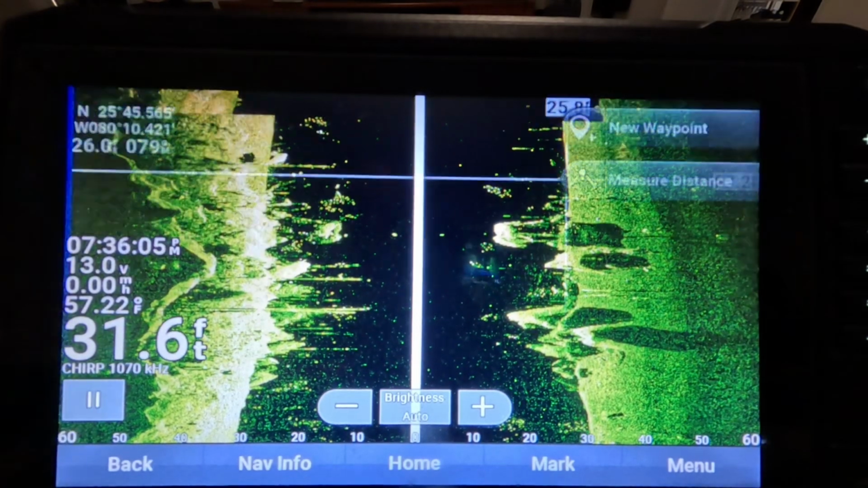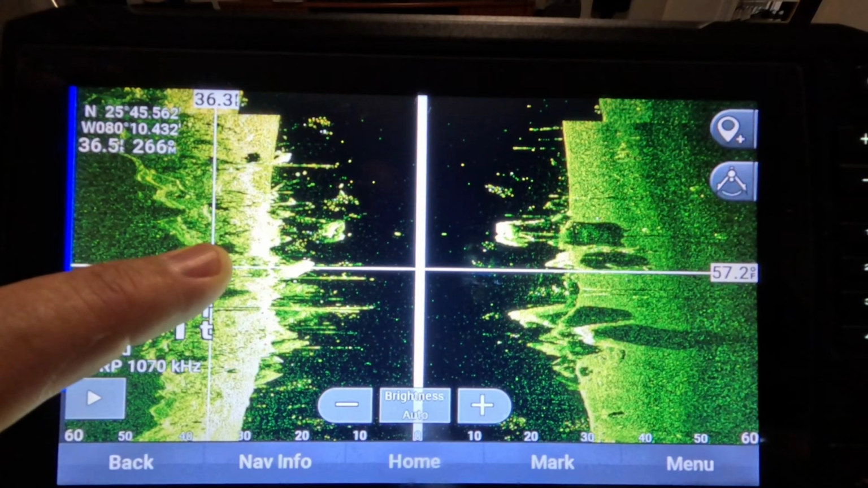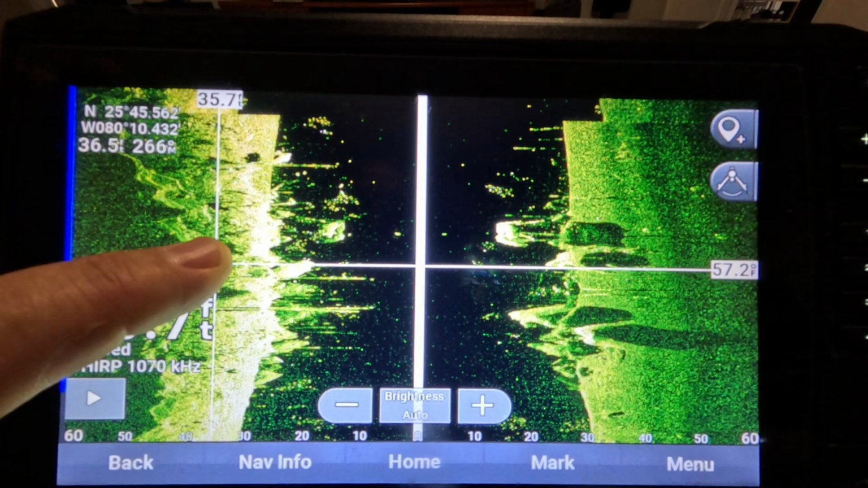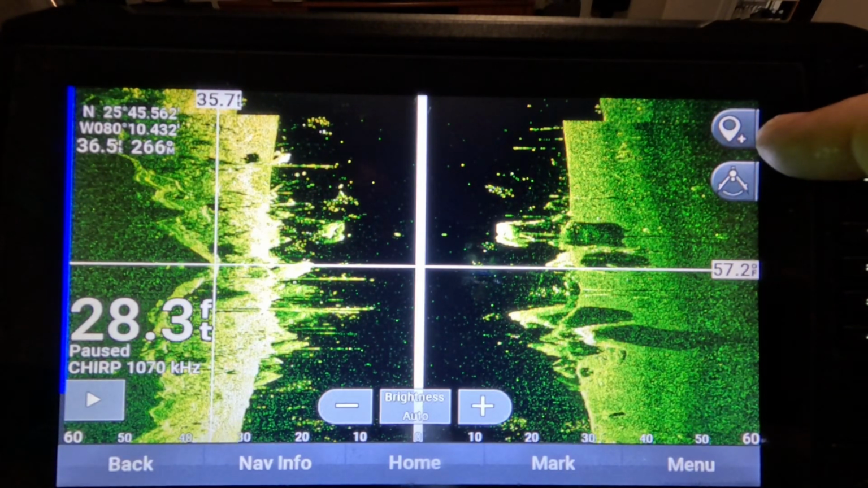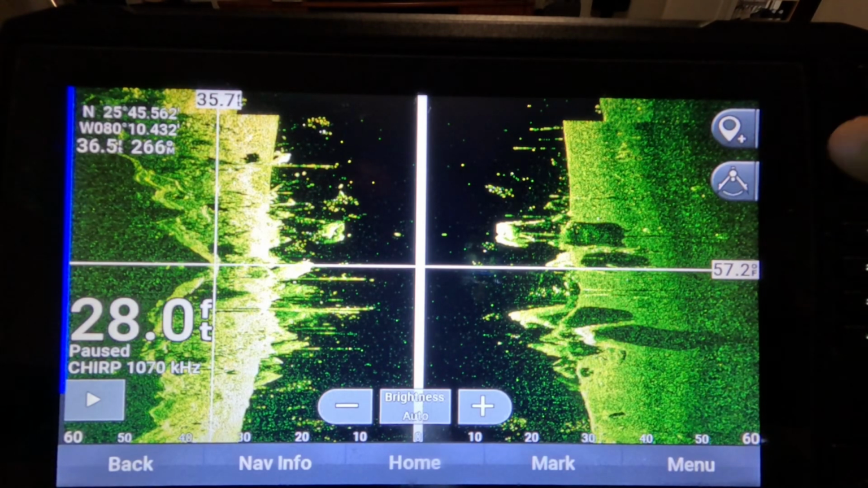So we can hit the pause button, and then we can come over here with the cursor and put our finger on that spot to mark that. There are 2 options here: Mark down here, and then there's this other icon up here with a little waypoint icon with a plus sign, and then there's also this little measuring stick.